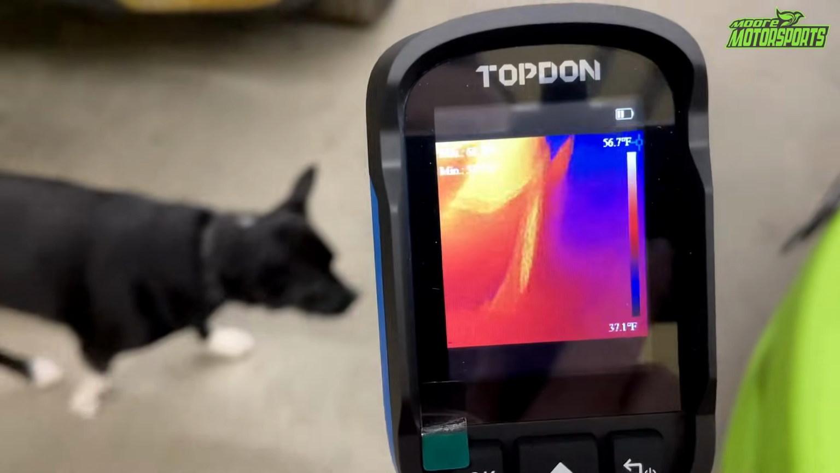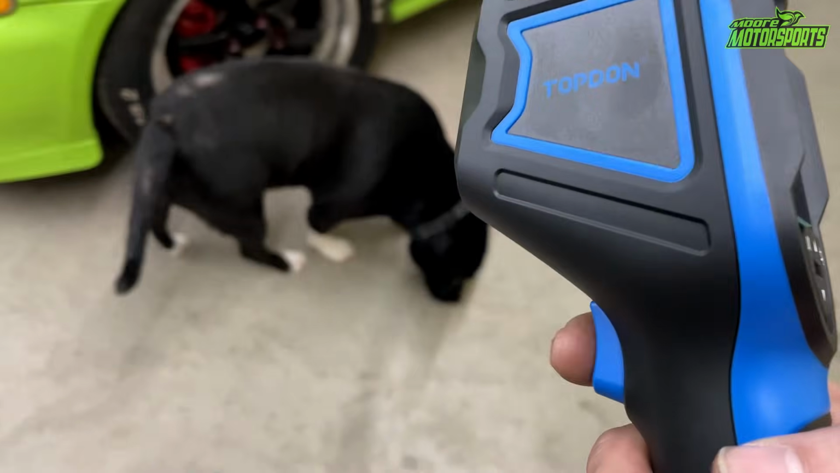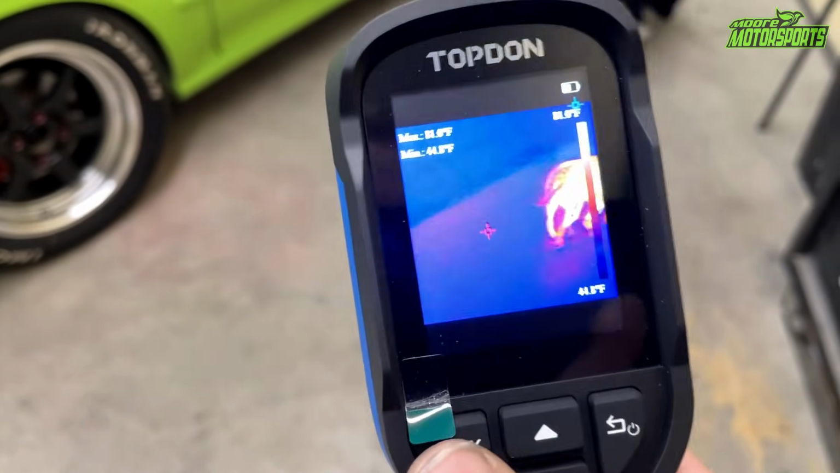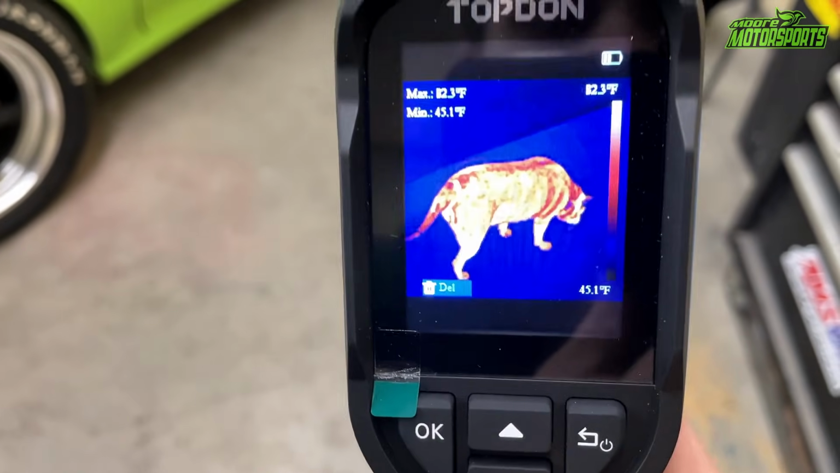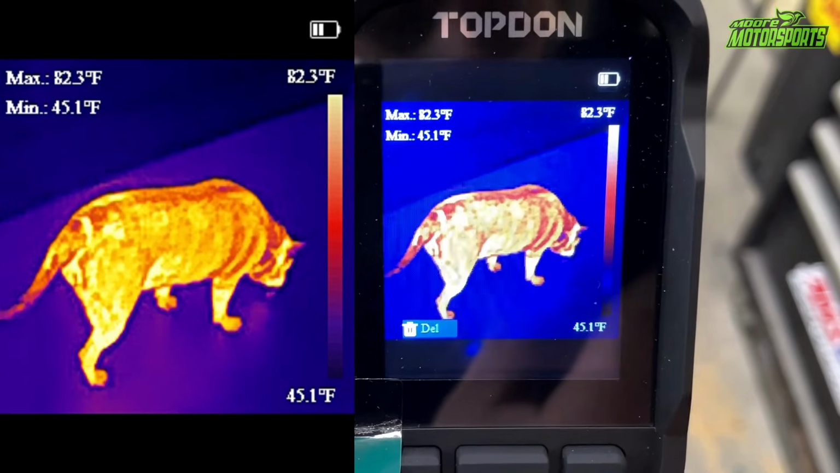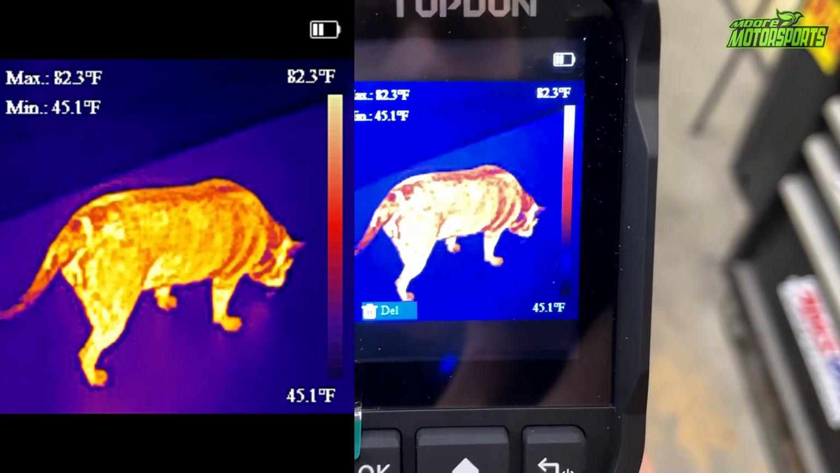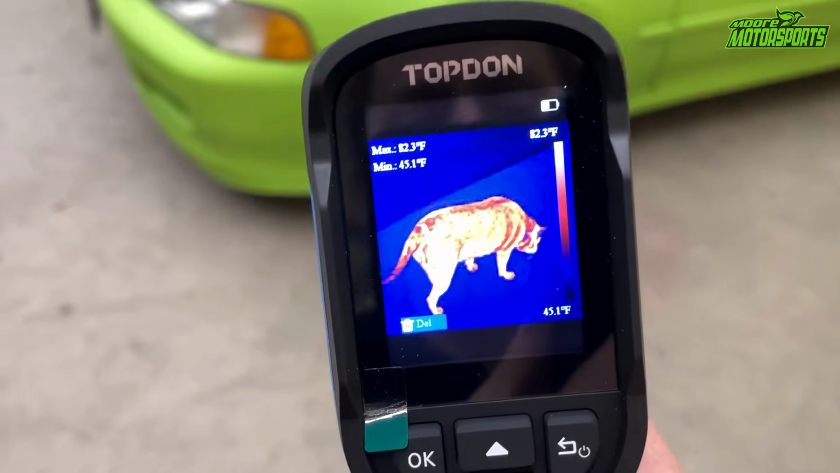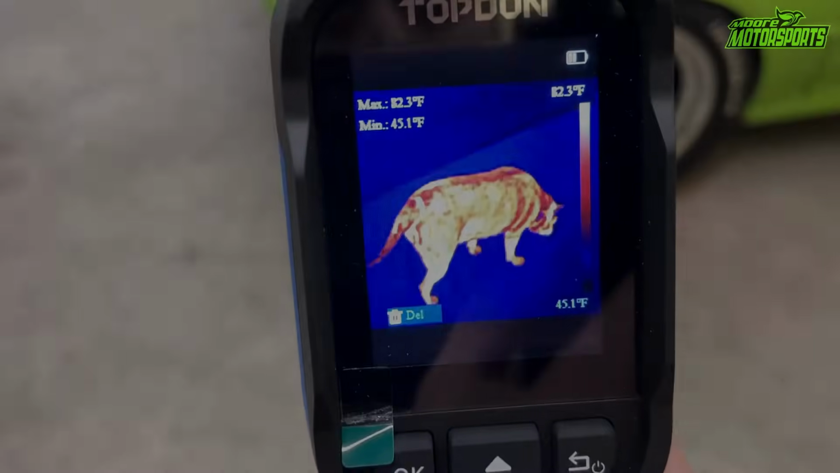All right, so moving back in the shop, you can see my dog here. She has a really cold nose and she's definitely warmer than the surrounding area. We have this pointer finger area here. You can actually take a picture and then you can review that picture right here. It shows you the maximum temp was 82.3 that it was seeing. Minimum was 45.1. So you can see this thing's definitely working really good. It gives you a decent spectrum to compare the background versus the object that's the hottest. And it works really good.